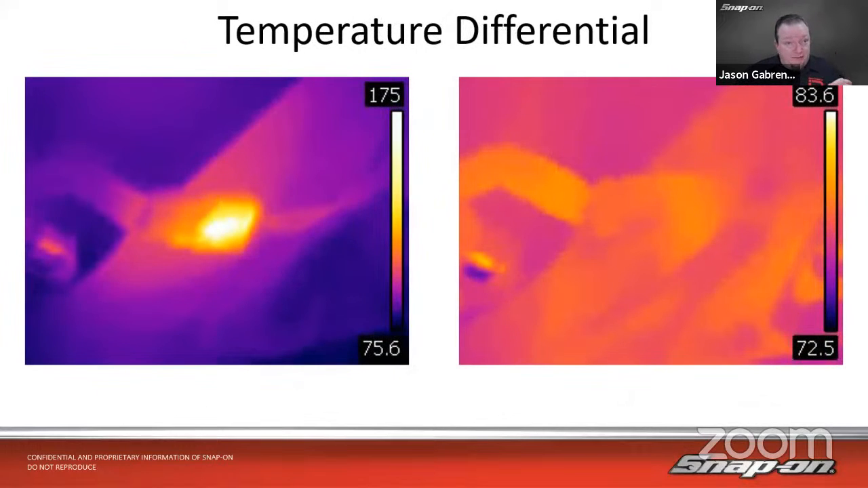Now, thermal imaging doesn't necessarily work on a hot-cold type difference. It works on what we call a temperature differential. What is the warmest and coldest thing on the screen that the sensor is seeing? So if we look over here on the left-hand side, boy, that looks pretty hot, right? And it's 175 degrees at the top of the scale there, and the bottom of the scale there is 75 degrees. That's a 100-degree scale from there to there, right? So the coldest thing is going to be 75 degrees, which is not really all that cold, right? It's warmer than room temperature. 75 degrees and sunny is a nice day.